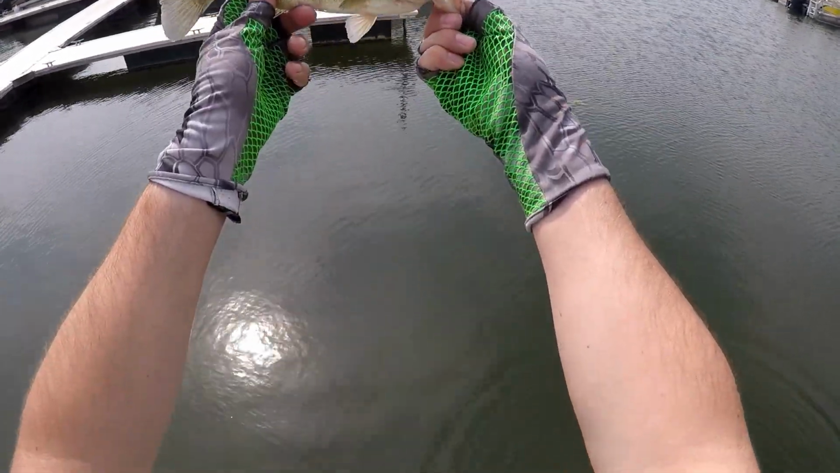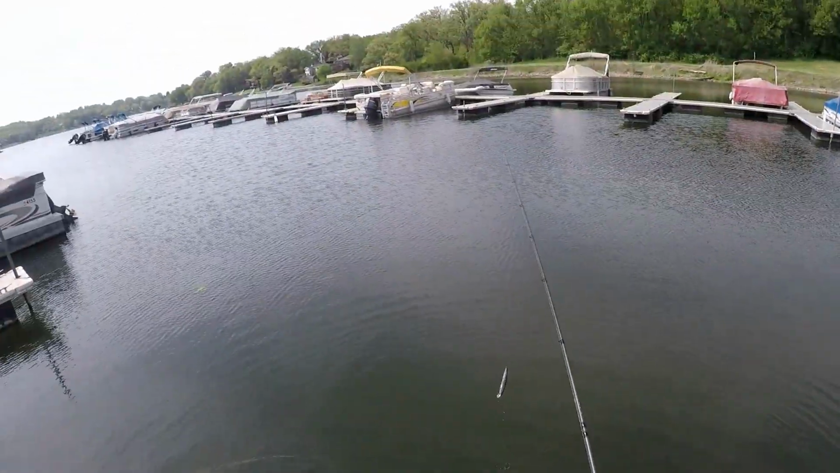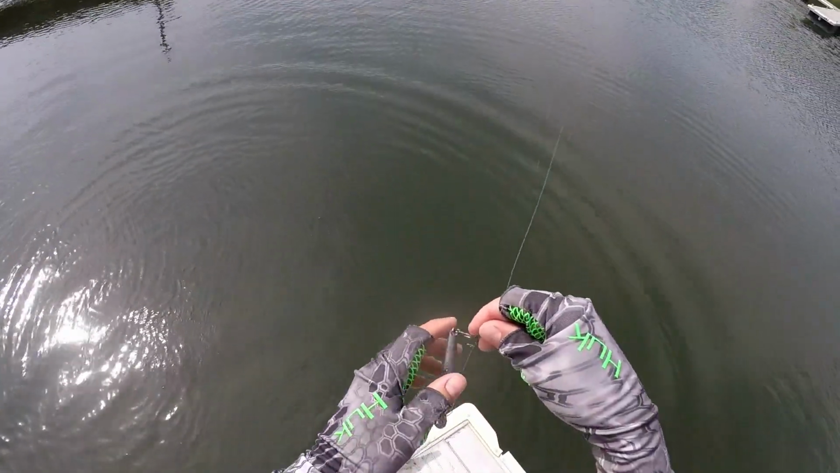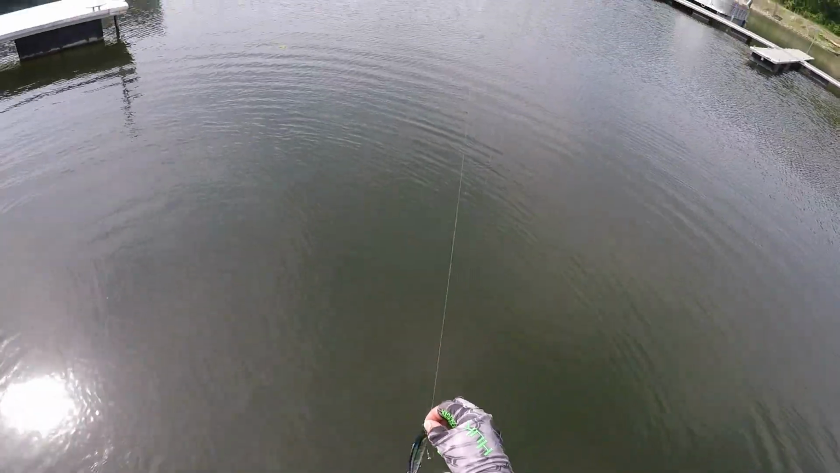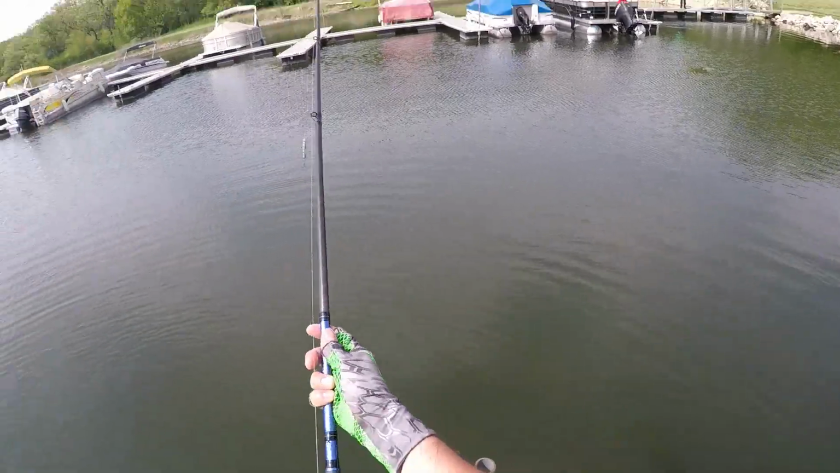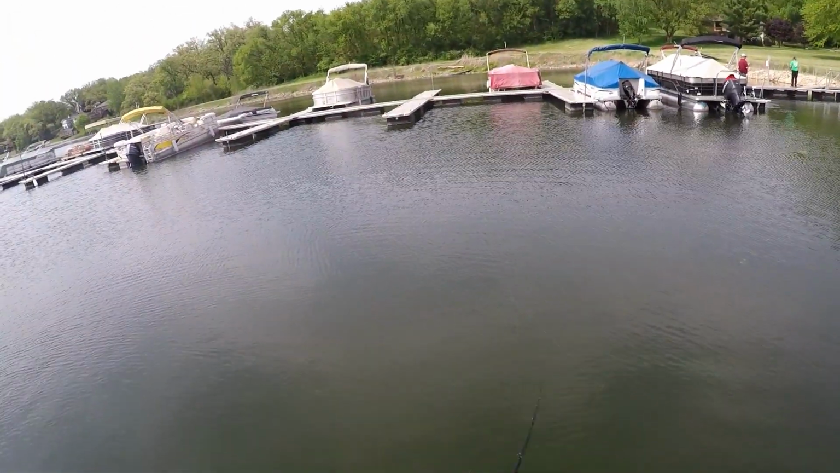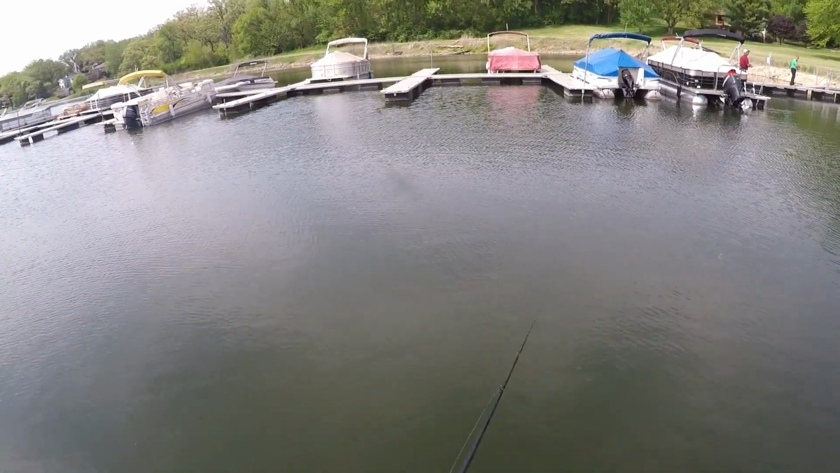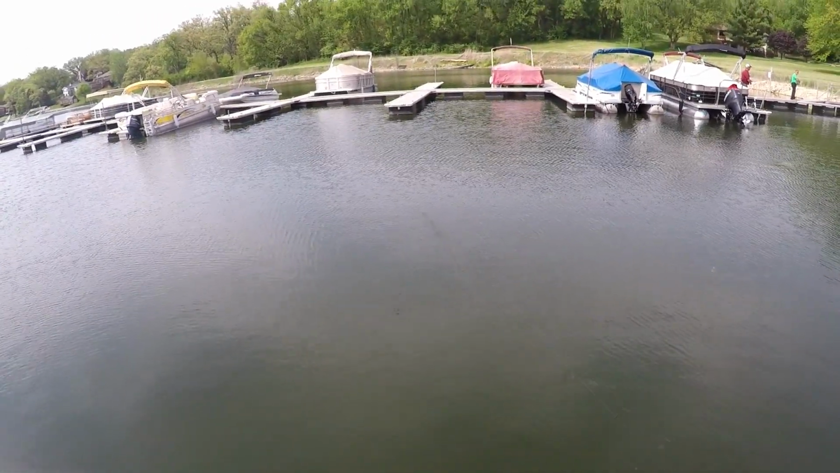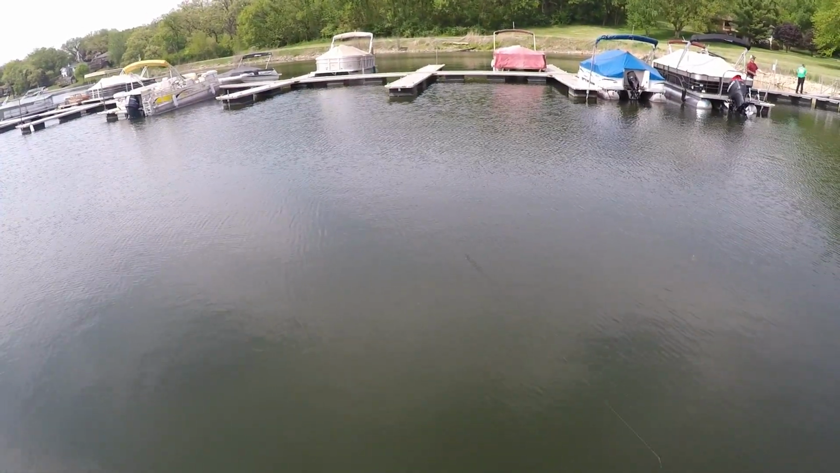Not huge, small, but we found him in the patch of grass where he should be. Thank you, Deeper. Hopefully there's some bigger ones. That was a small one. I found some nice fish down here, if they're good size and if they're bass.